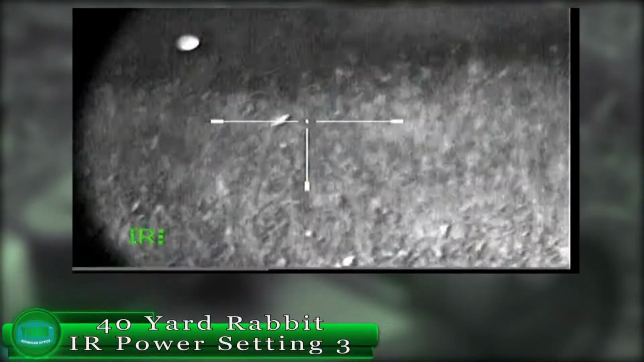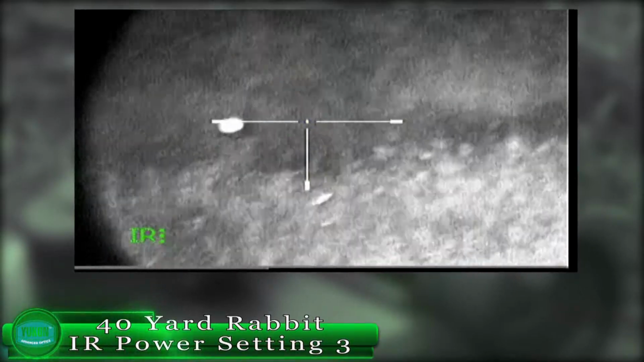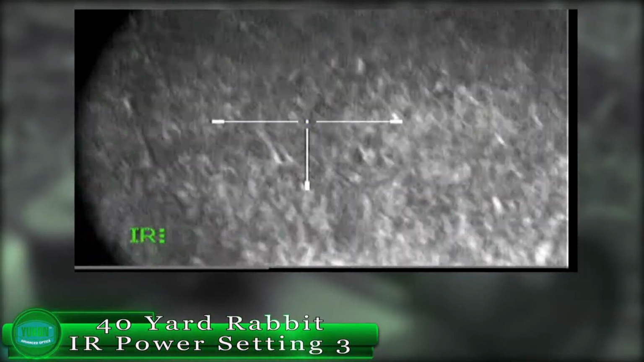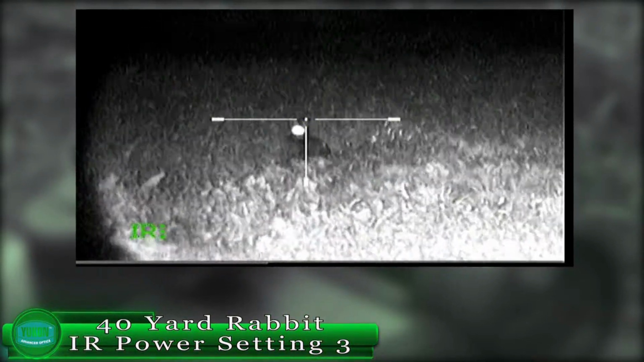And finally, a freestanding rabbit shot. The shot went low, but it did drop before the follow-up shot could be taken. Interestingly, the rabbits weren't spooked by the Photon onboard IR light.